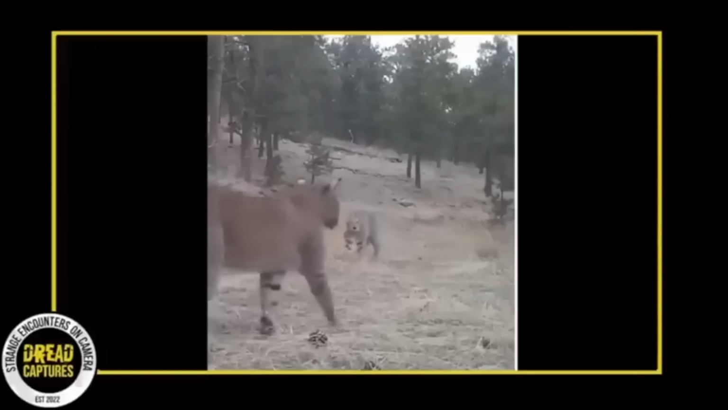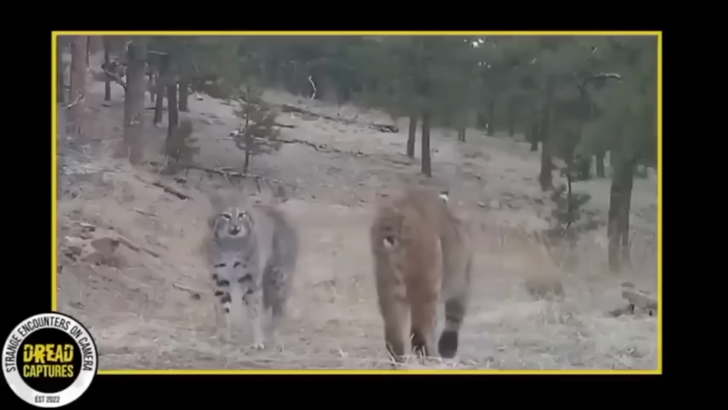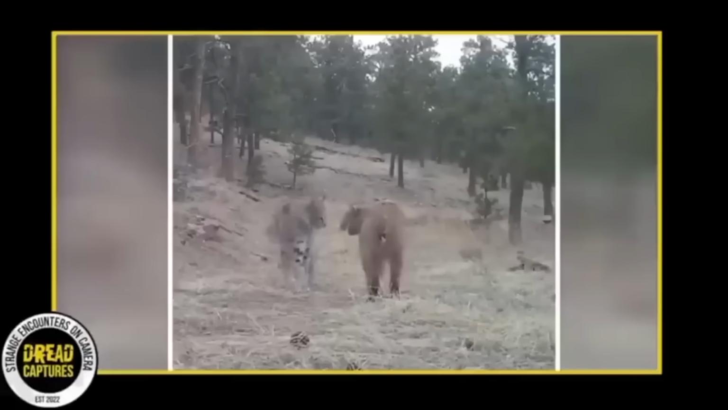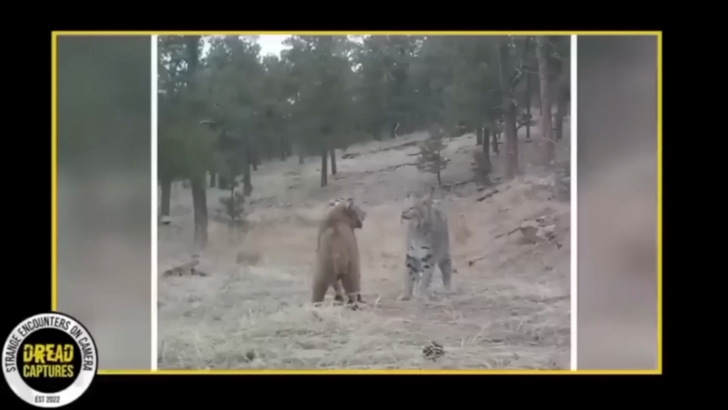So check this out. Two bobcats have spotted each other from afar and they start calling out like crazy. As they gradually draw near each other, their gazes remain firmly locked, accompanied by a continuous rumbling growl. They adopt these peculiar stances, with their tails swiftly flickering back and forth.